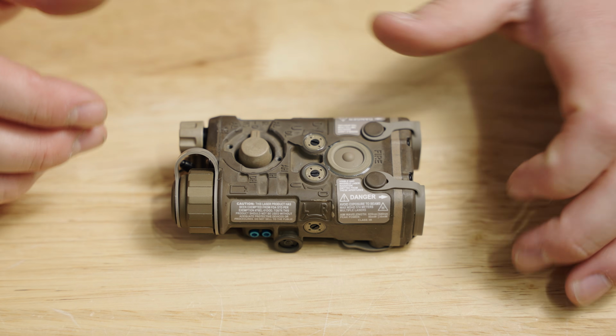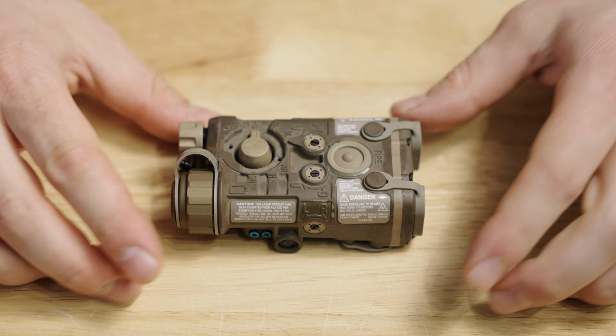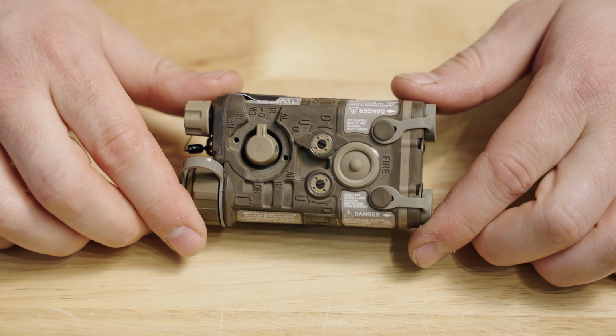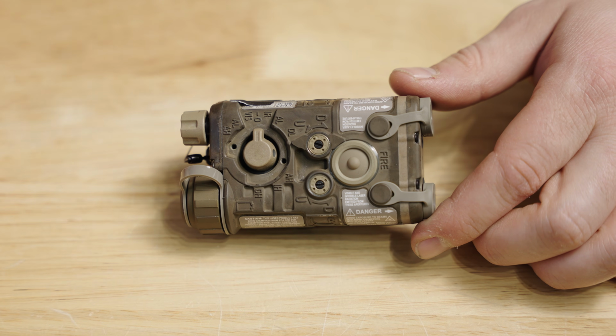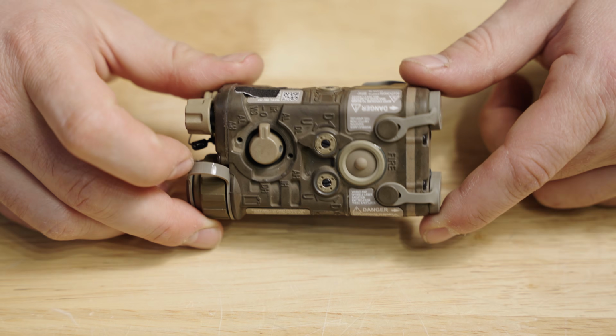So we're going to do some speed dating with these laser units, for lack of a better way to describe it. This is not intended to be a comprehensive review or overview of these units, but I'm trying to give you a closer look at some of these, so again, you can evaluate what might be of most interest for you. Up first, we have the NGAL.